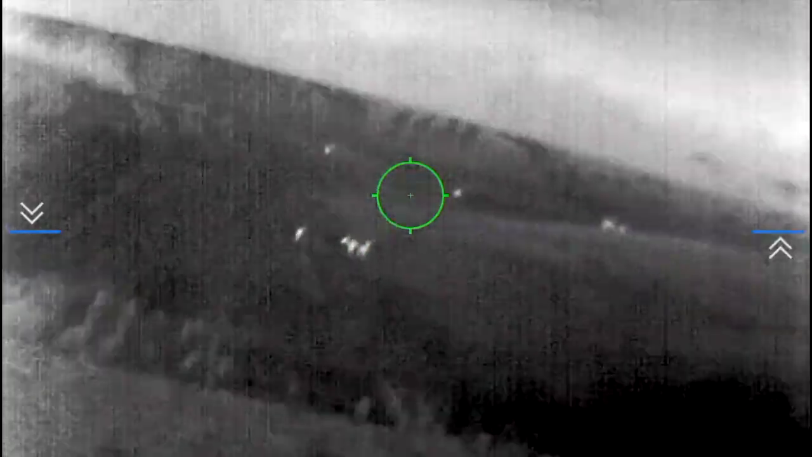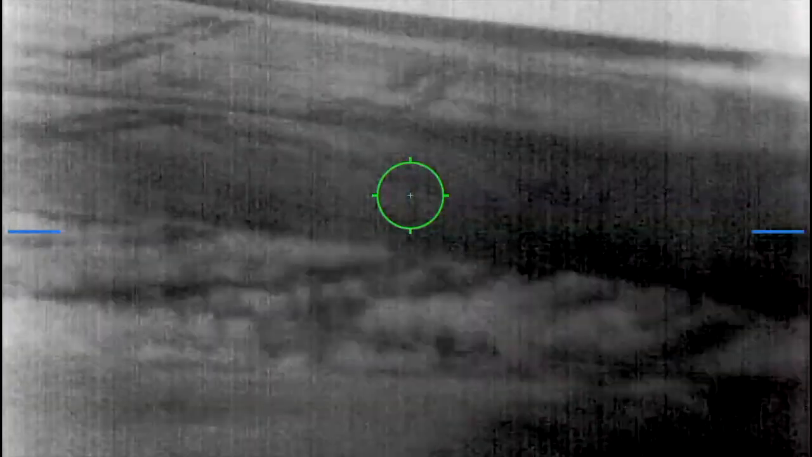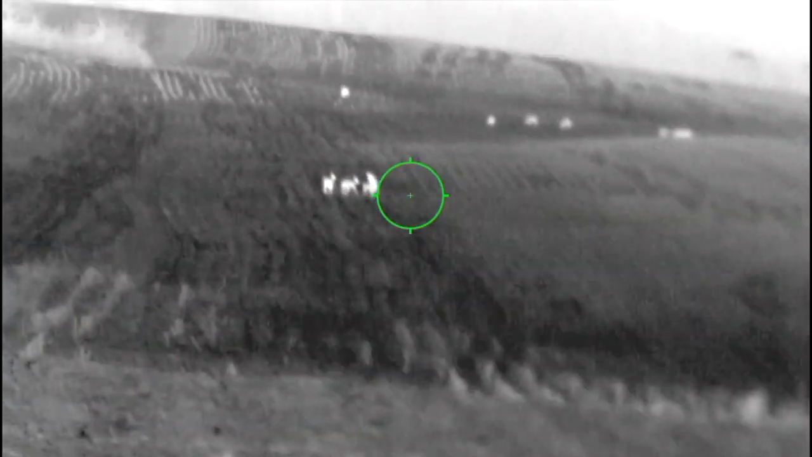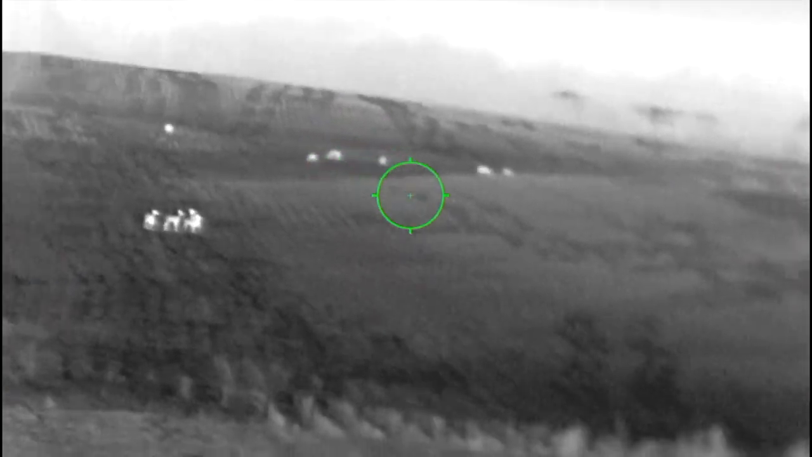And spooked enough that it takes off running back to the rest of its group. It joins up with those other 3 deer down there. And then there were a total of 15 deer. There's a raccoon or a possum or something off there. Here comes Buddy back. And they were all over that cornfield after the corn was shelled.